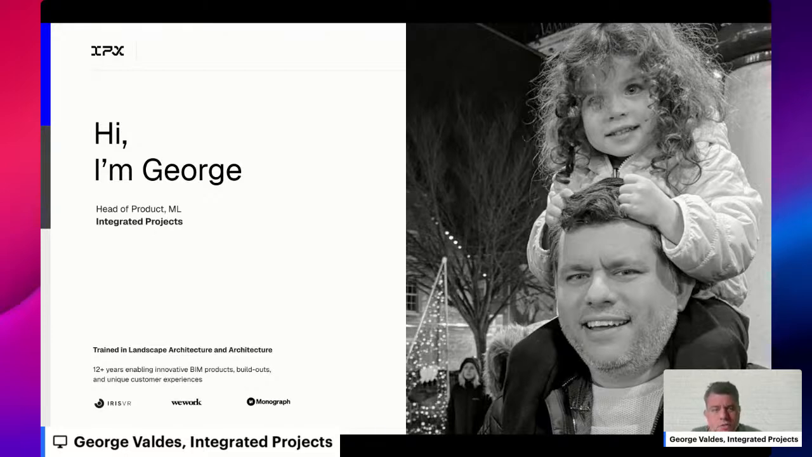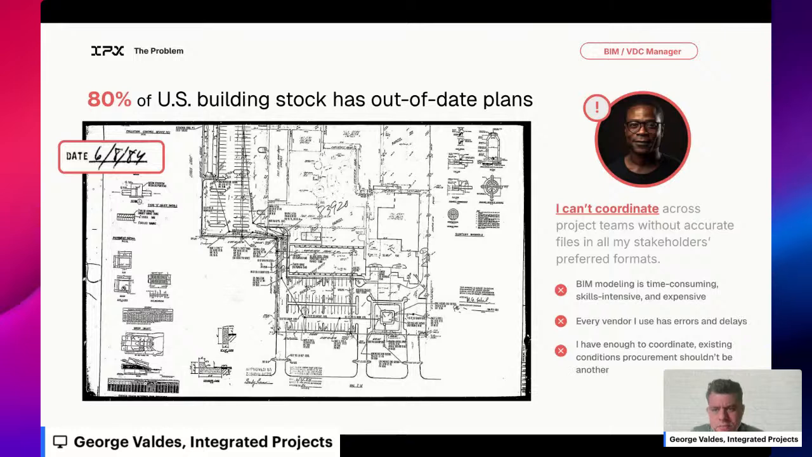And then at Monograph, just really thinking about customer experiences and what it means to improve the way that we do very simple things on a very repetitive scale. And so you're going to see a little bit of that flavor here in today's conversation.